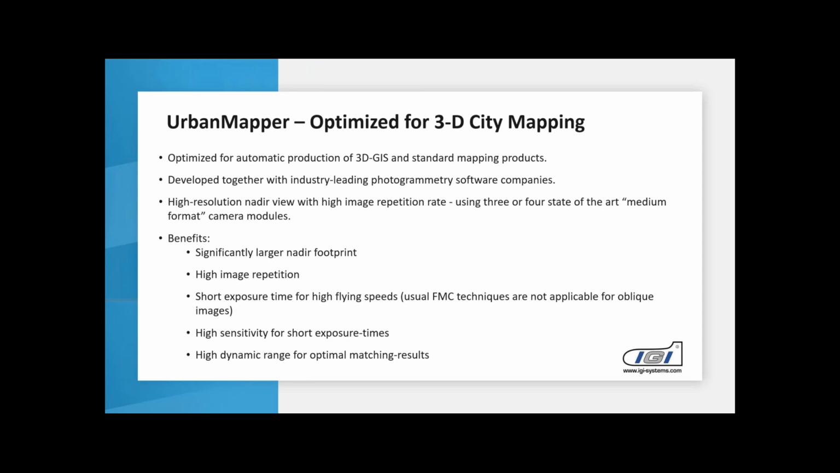So what we did in the end is that we combined several nadir-looking or nearly nadir-looking medium format cameras, and then developed a stitching software that would create a really large nadir footprint. The UrbanMapper is really optimized for the automatic production of 3D GIS data, but it's also possible to create all the standard mapping products with it. If you use it, you really have a very large nadir footprint.